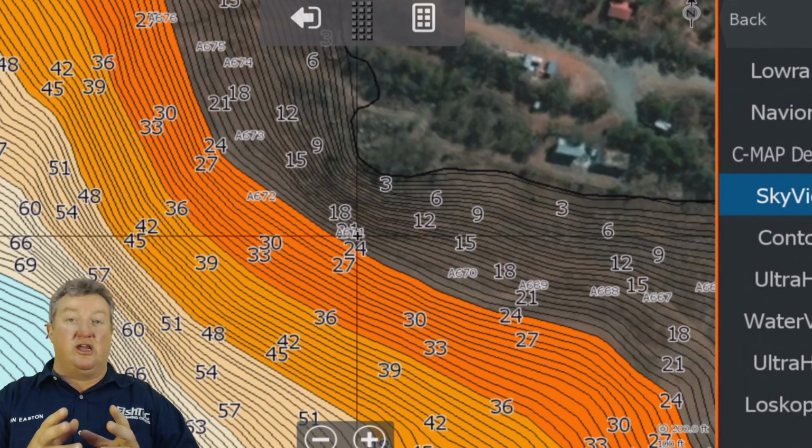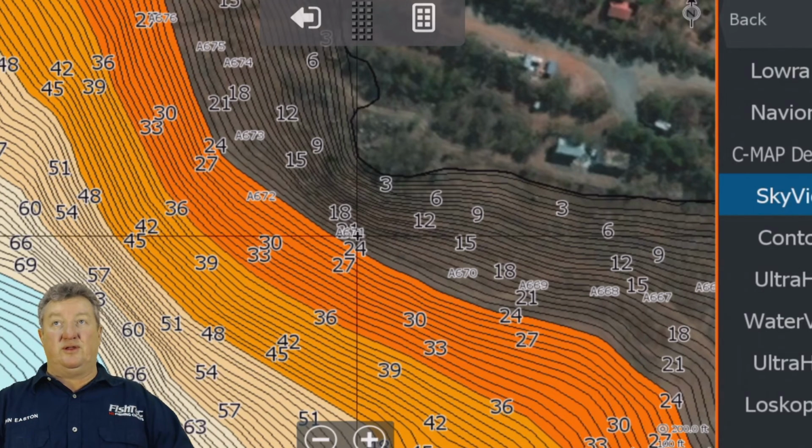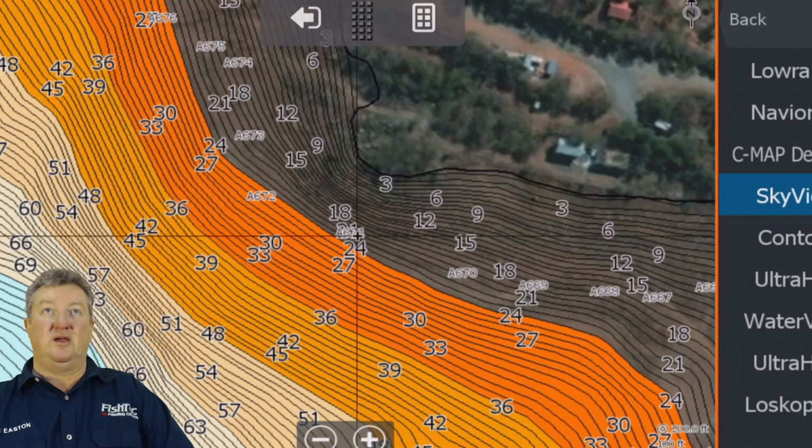There's some real gems here. So it's a really, really good chart. Like I said, it's a little bit more expensive, but it's well worth it. It really and truly is a fantastic chart. So guys, get your hands on that.